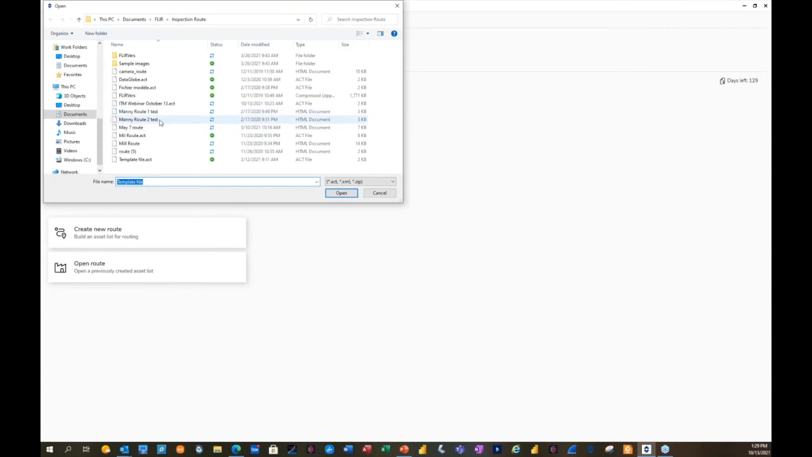The idea is you create a route, or you can open one. Now I had created a route prior. I called it, I believe it's this one. No, excuse me, this one.